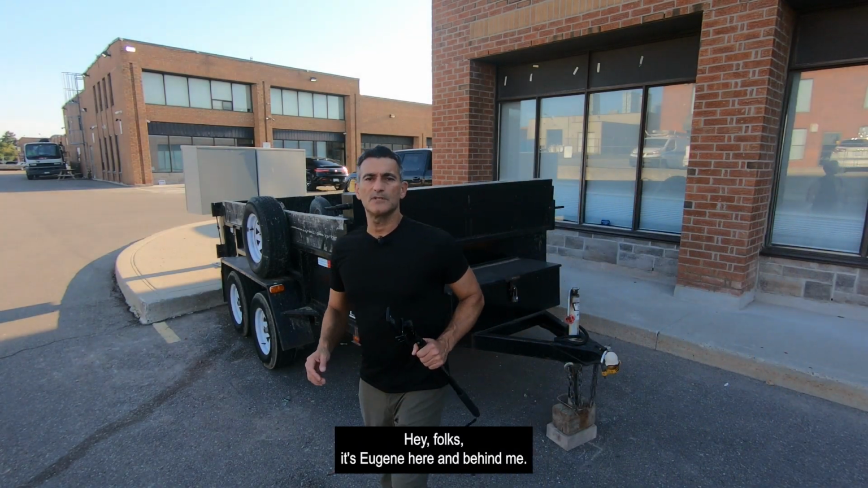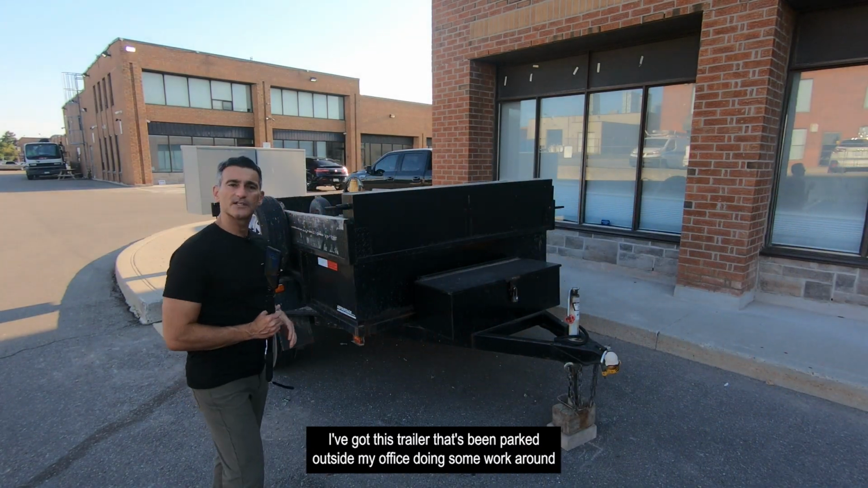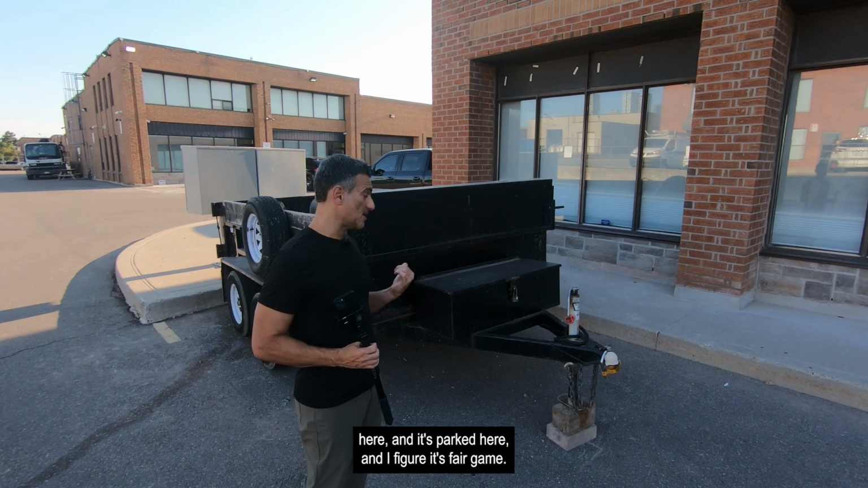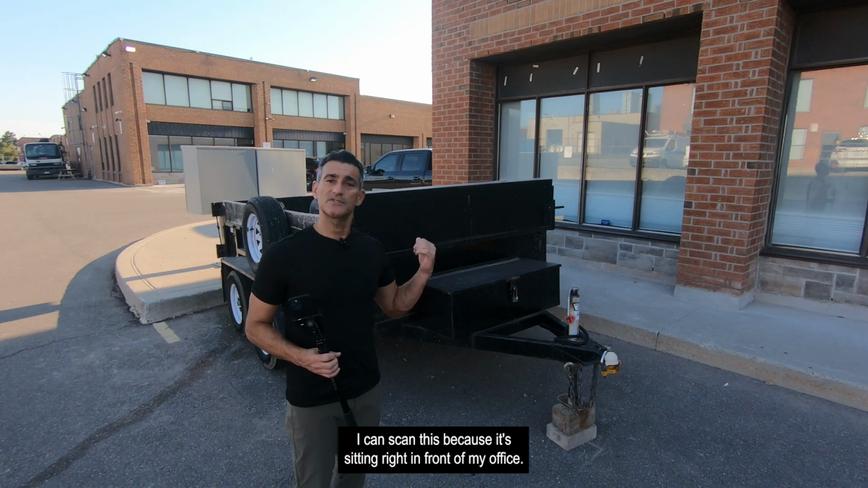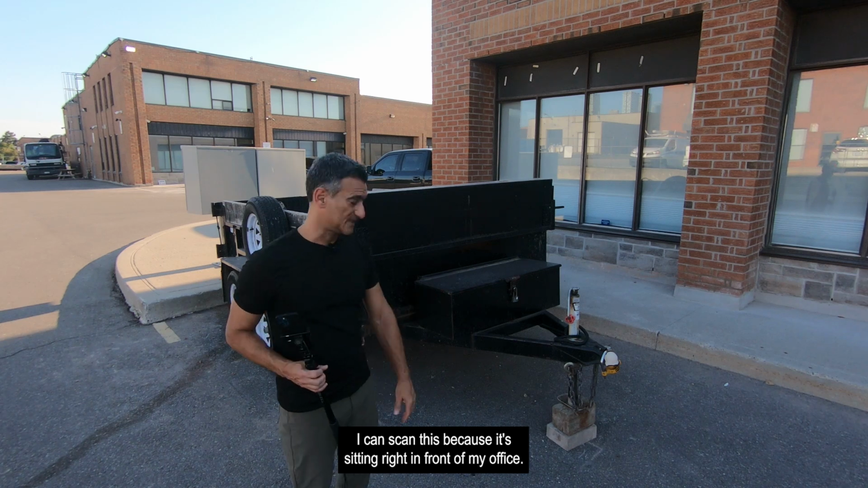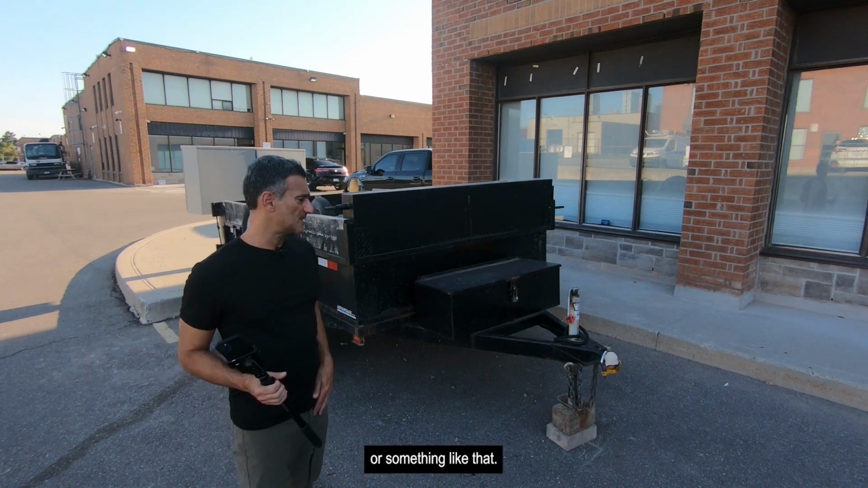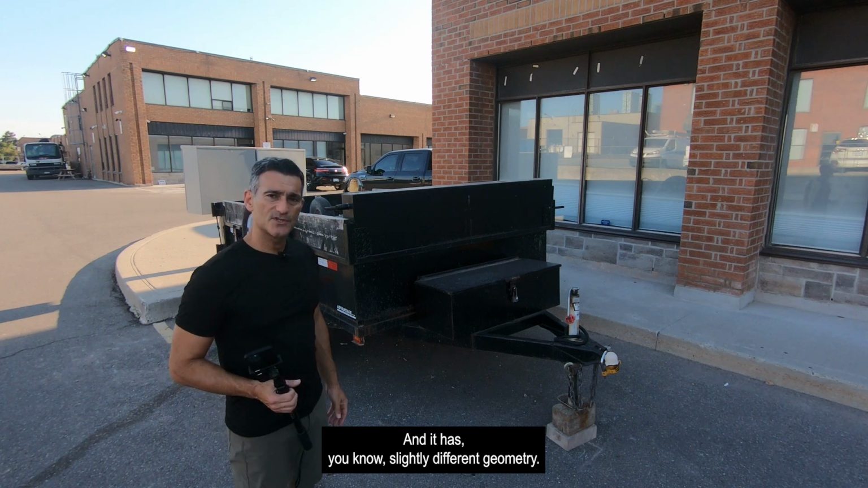Hey folks, it's Eugene here, and behind me I've got this trailer that's been parked outside my office. They're doing some work around here and it's parked here, and I figure it's fair game. I can scan this because it's sitting right in front of my office. So I thought this would be an interesting one because it's not a typical car or something like that, and it has slightly different geometry.